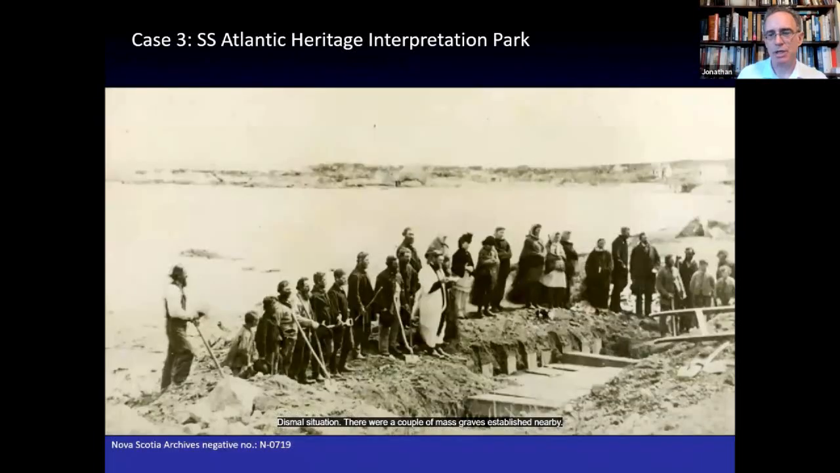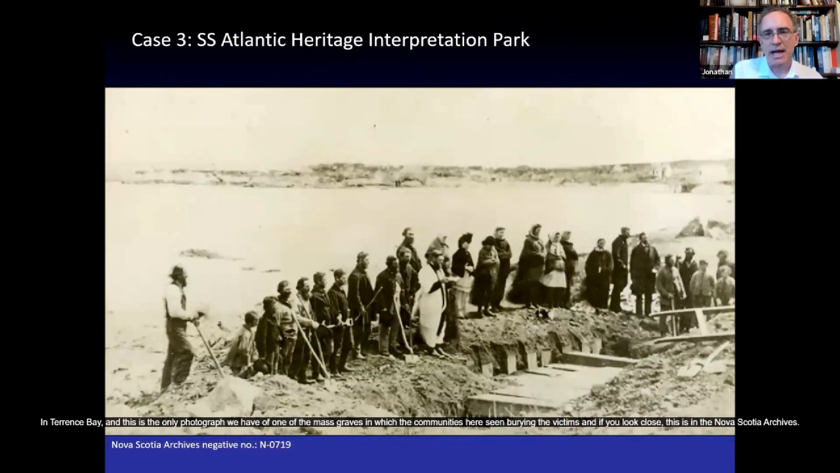Dismal situation. There were a couple of mass graves established nearby in Terence Bay. And this is the only photograph we have of one of the mass graves, in which the community is seen burying the victims.